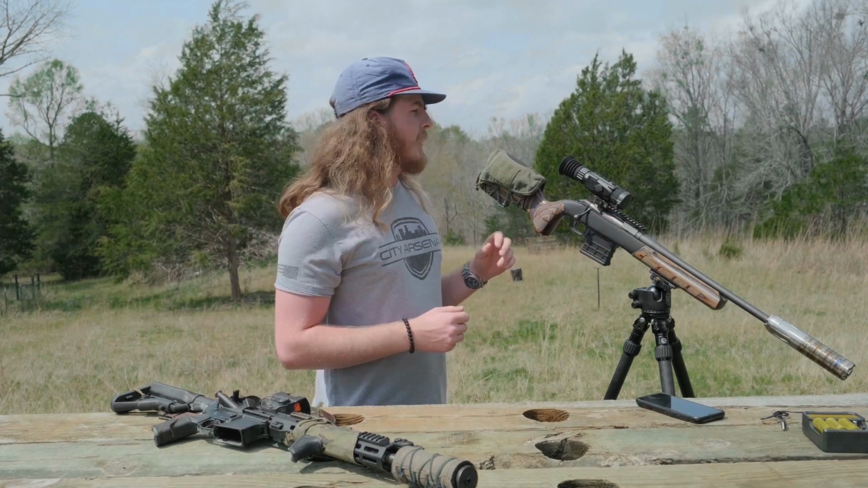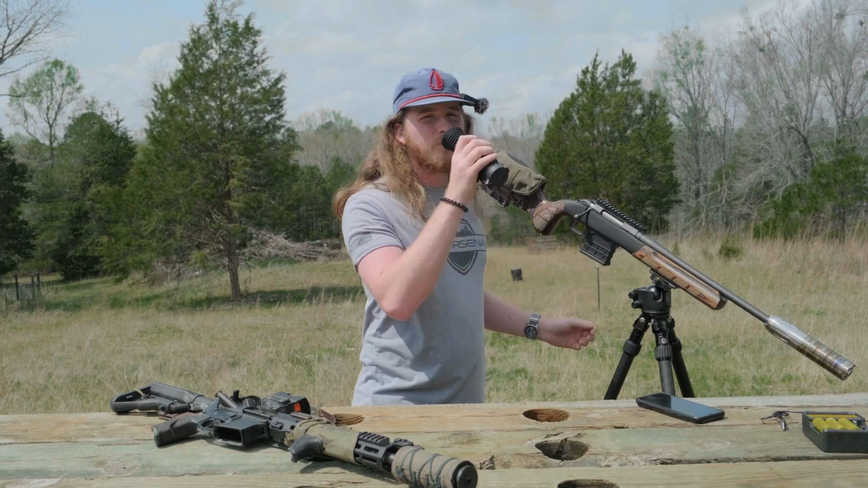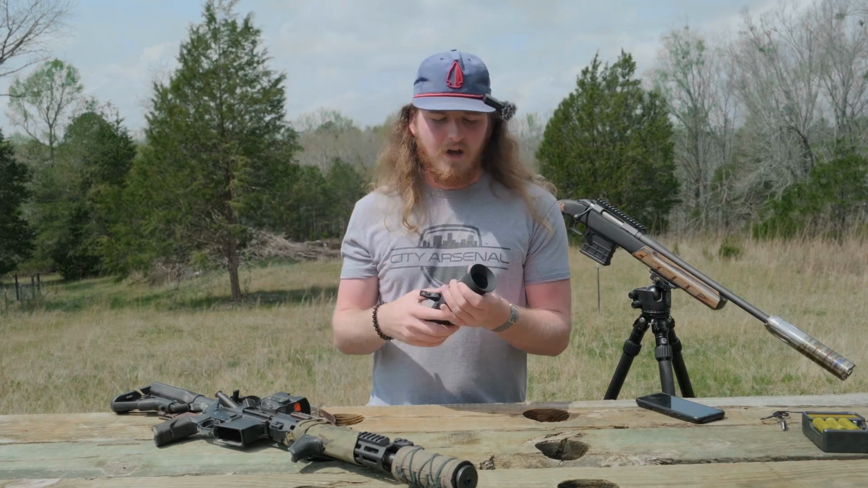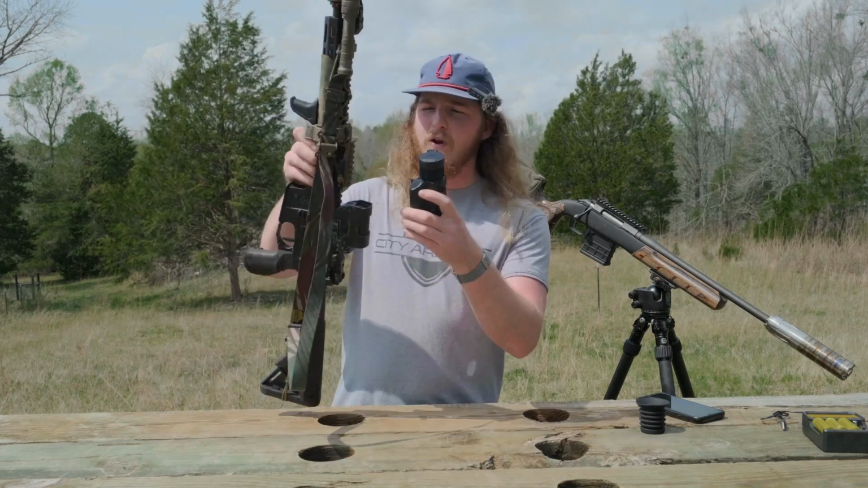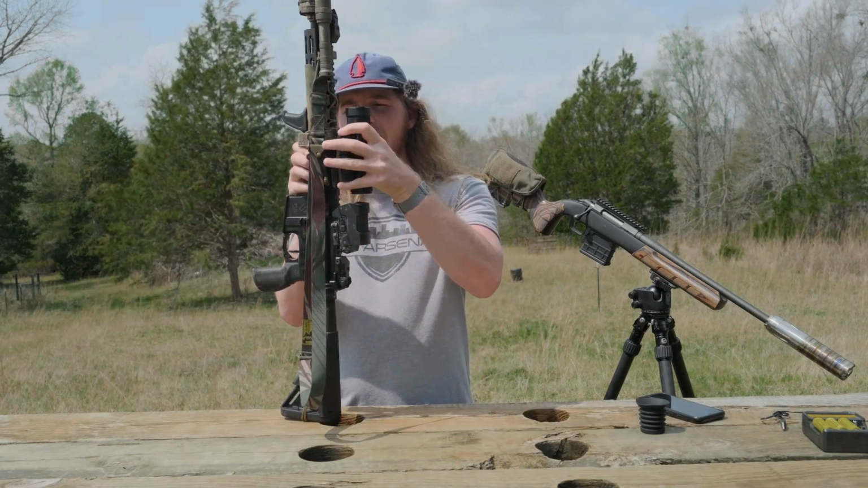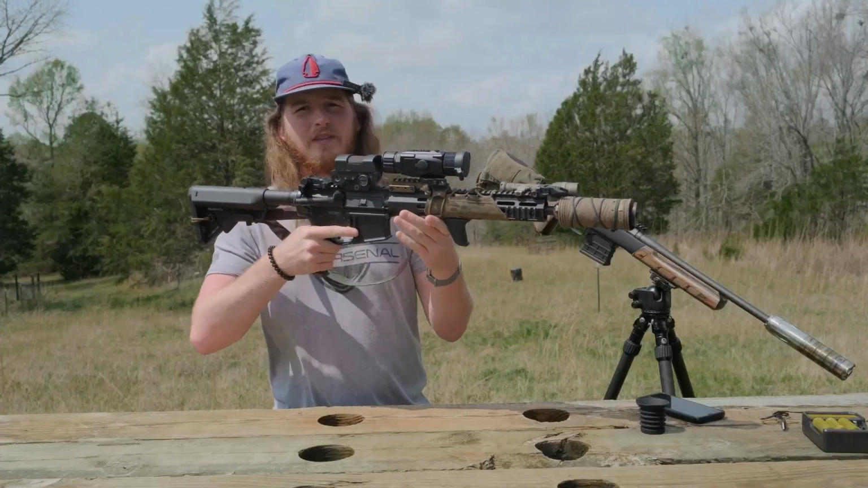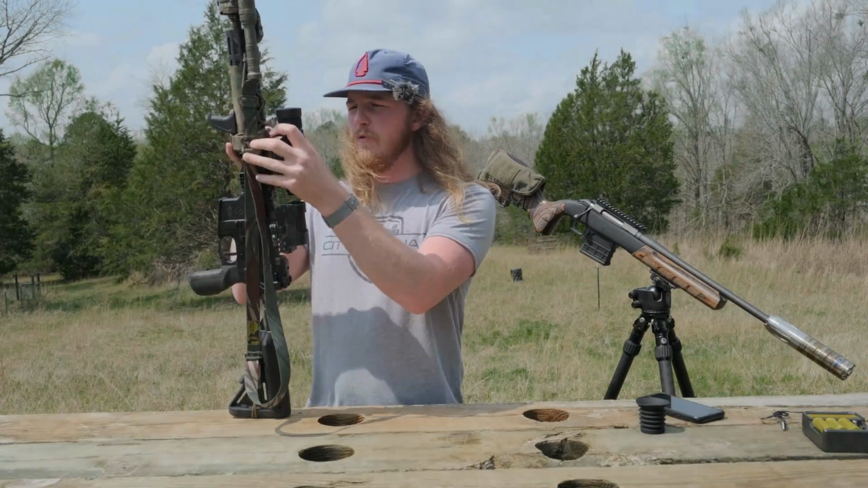But this ADM mount allows me to clip it onto here. I can very easily click it off and use it as a handheld scanner. I can pop off this cup right here for this case, and I can clip it on as a clip-on device in front of my red dot and use it that way as well. Clip it in front of an LPVO, clip it in front of whatever optic you're using.